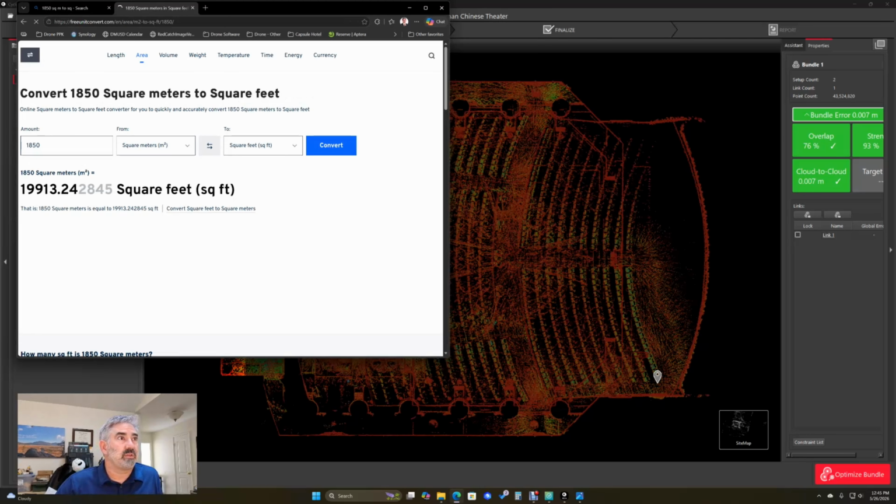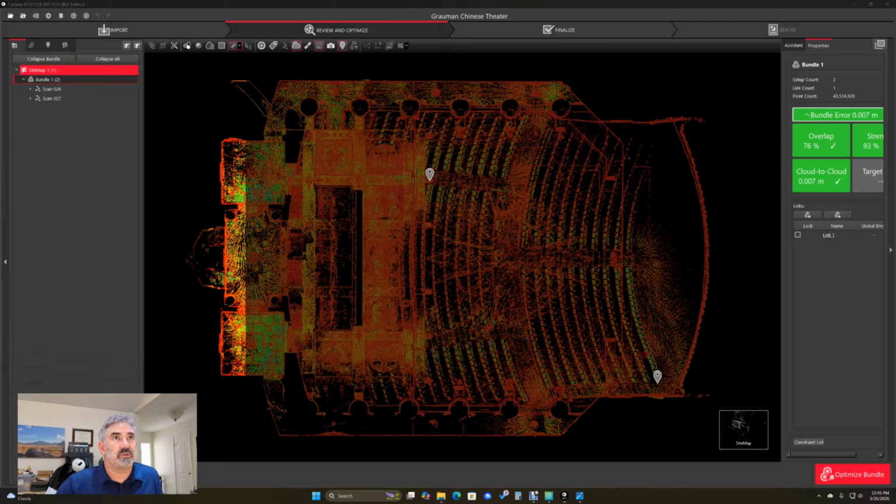So we're talking about 20,000 square feet in this place. We just measured about 20,000 square feet in this whole building in 5 minutes.